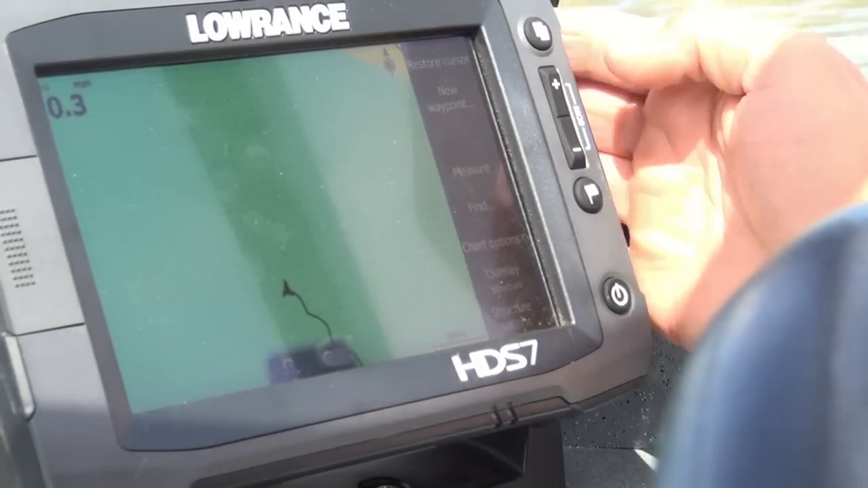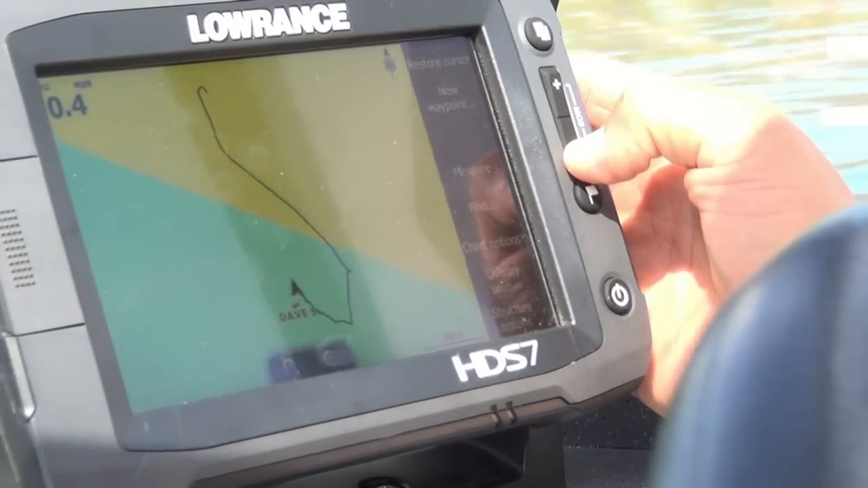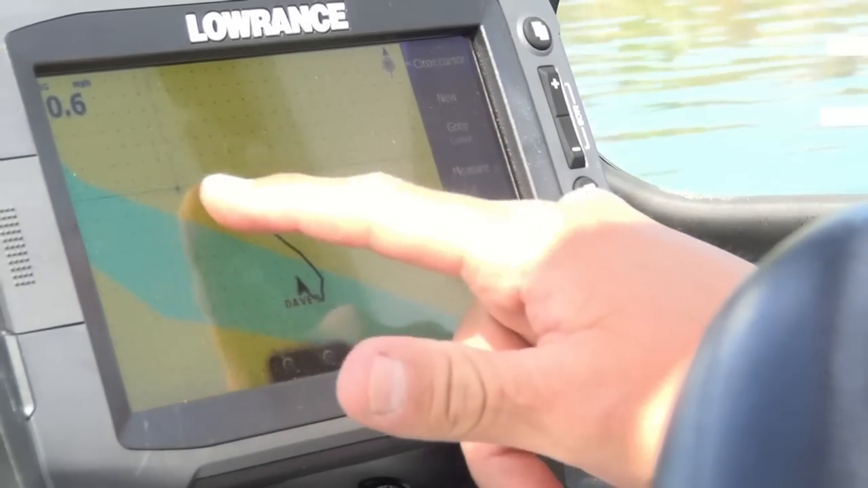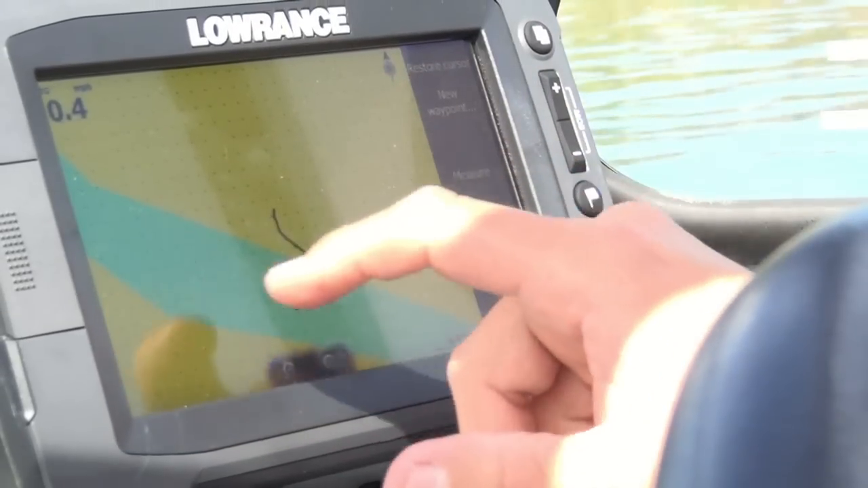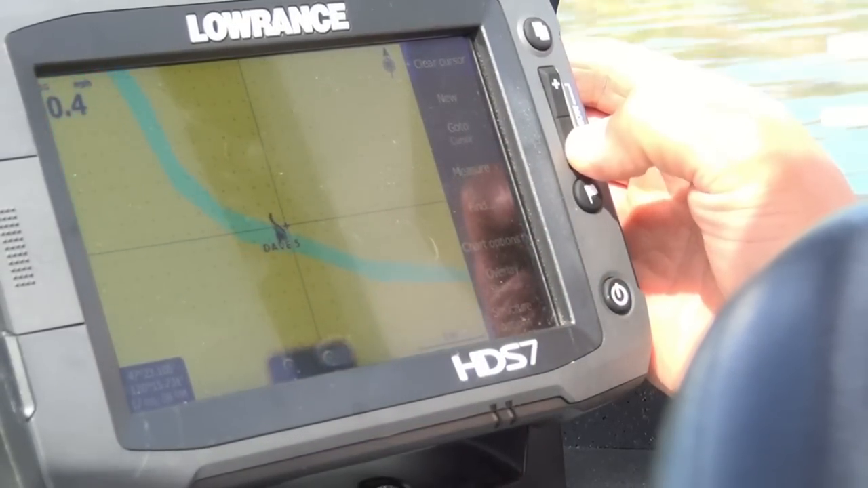Okay. Another great thing about this touch screen, I'm going to zoom out here, and if we want to move the map around or look at something, we can just grab the screen. Oops, clear cursor. Let me back out a little bit here.